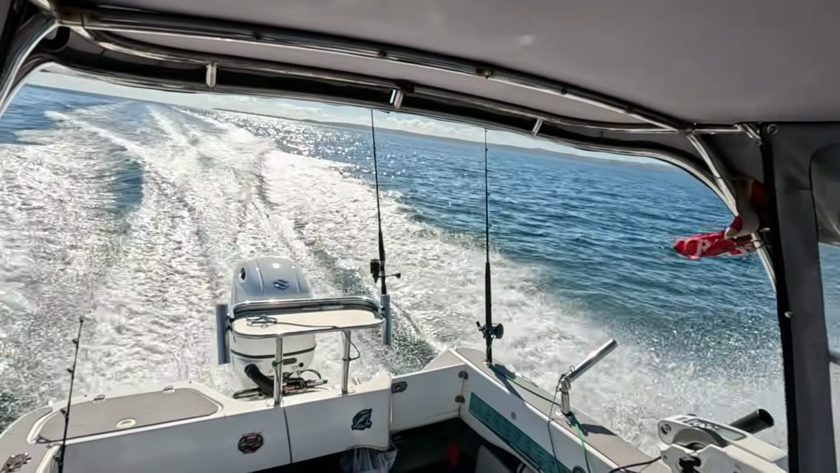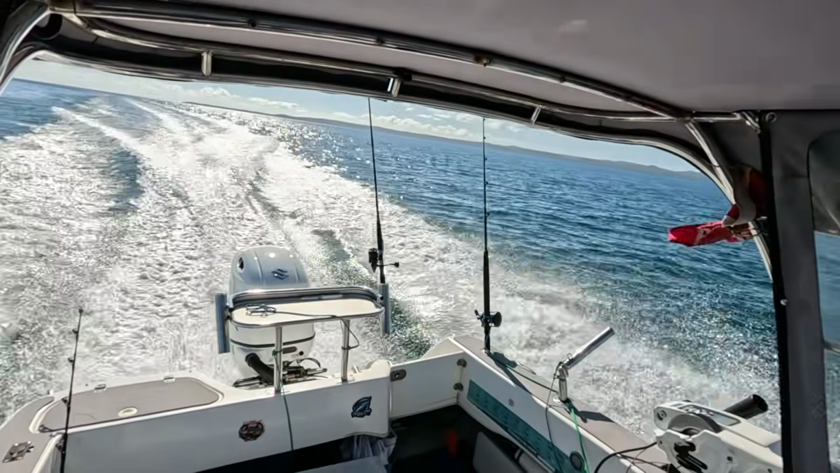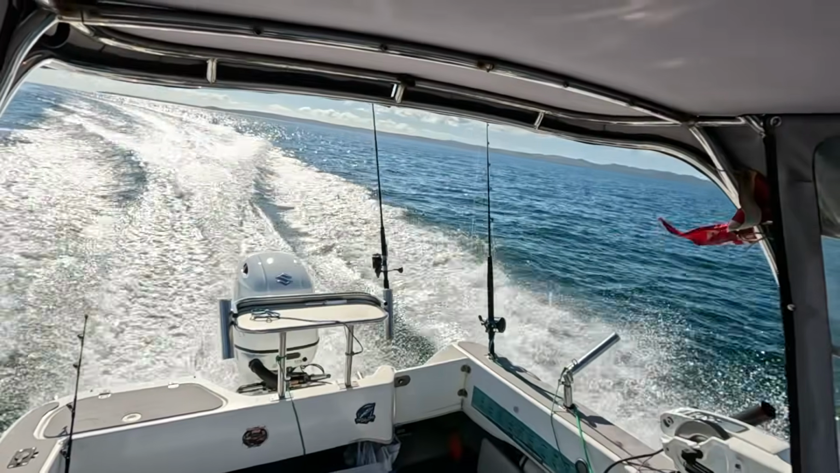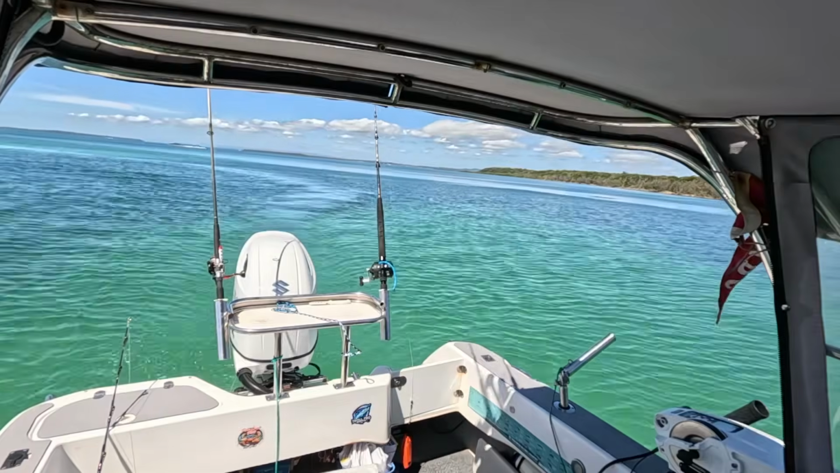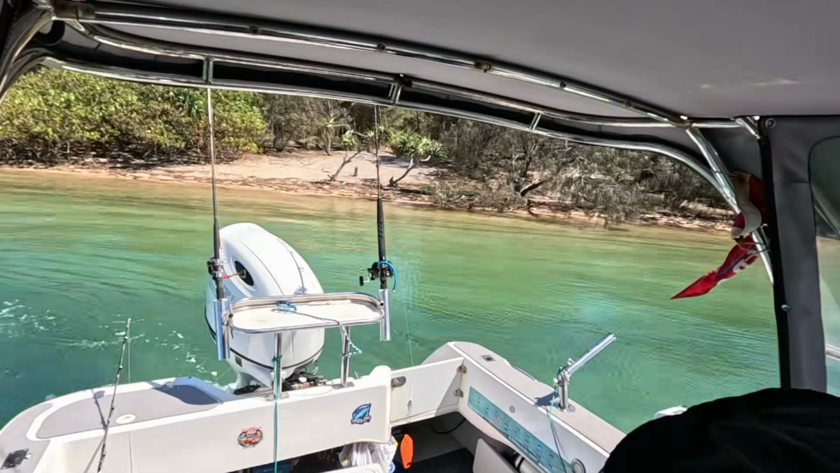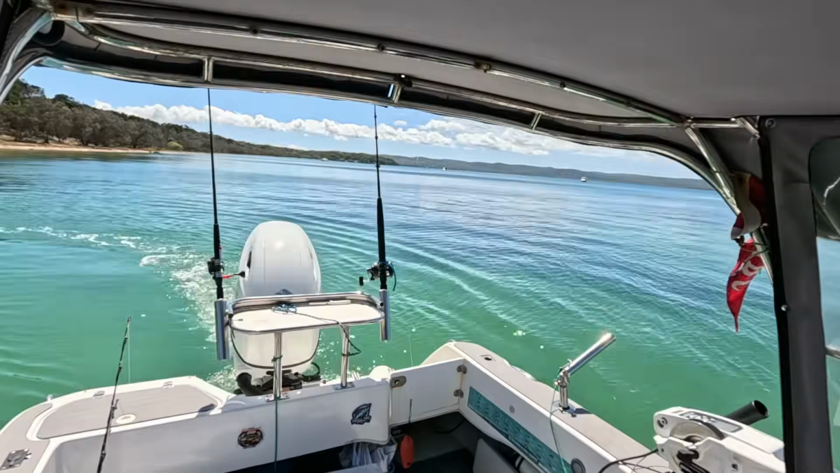I did a little bit more trolling after this, and then we headed down to Horseshoe Bay at Peel for a quick swim and some lunch before picking up the crab pots and heading home. When I pull into the beach, I like to reverse in, then I can just jump off the back of the boat and take the rear anchor onto the shore, and that holds the boat in reasonably shallow so that my wife can get on and off easily.